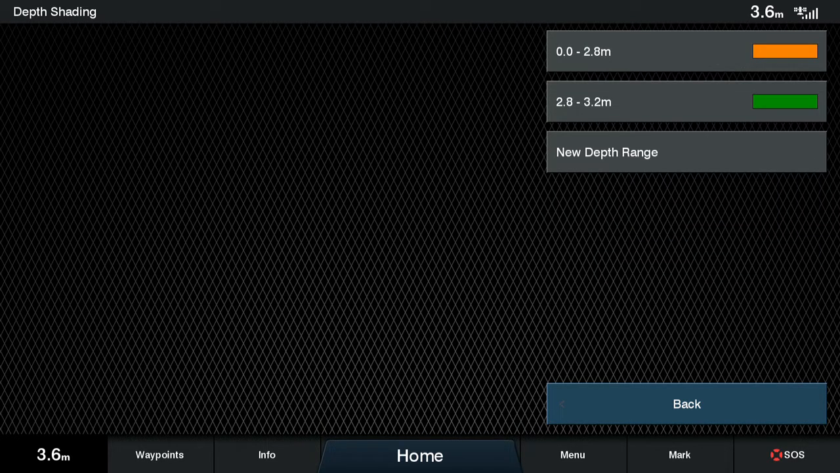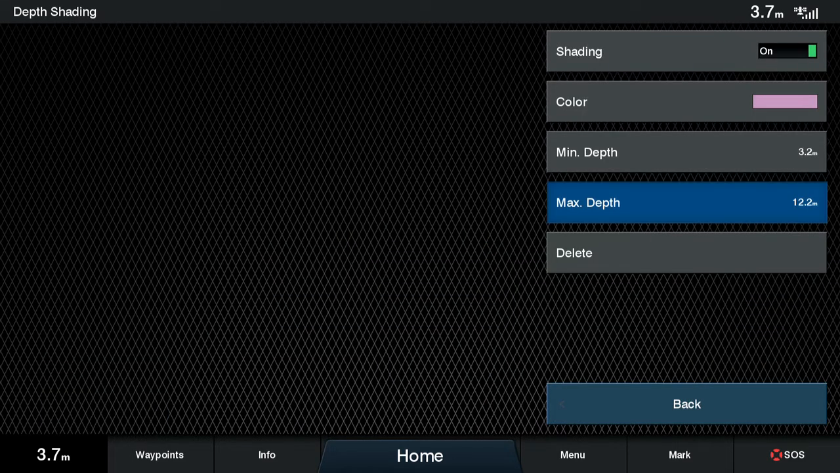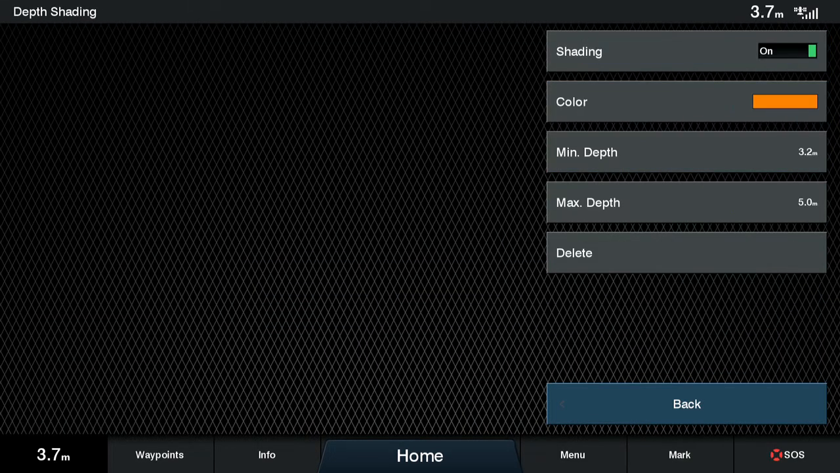I'm not going to create a third range simply because I don't want to have no colors on a part of the map. So this one I will set up between 3.2 meters and 5 meters of depth, which is actually the configuration of the water I'm fishing. So that's it. We created three ranges and we are now able to see the cards.